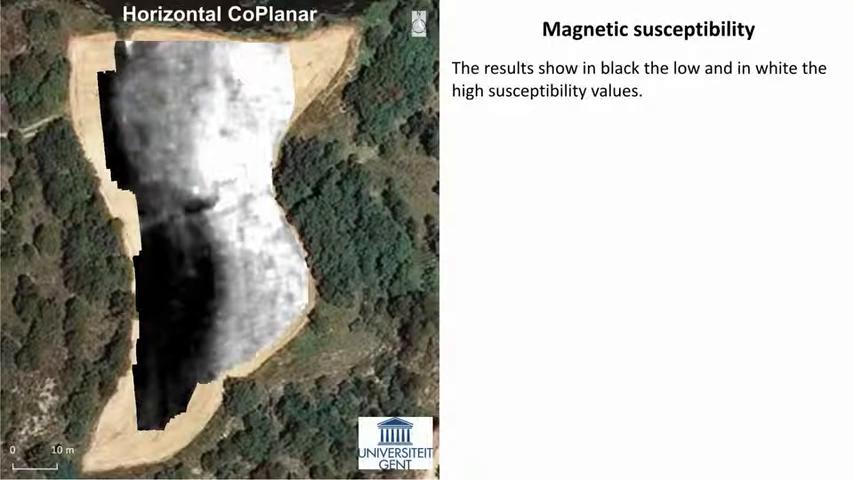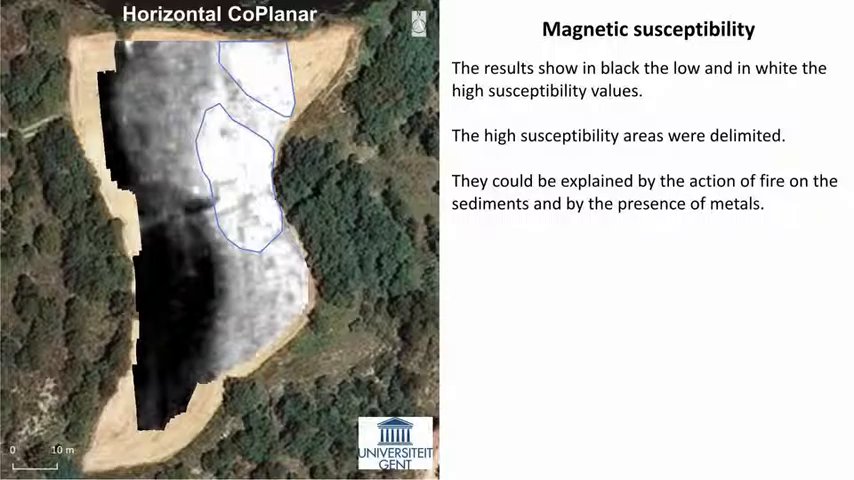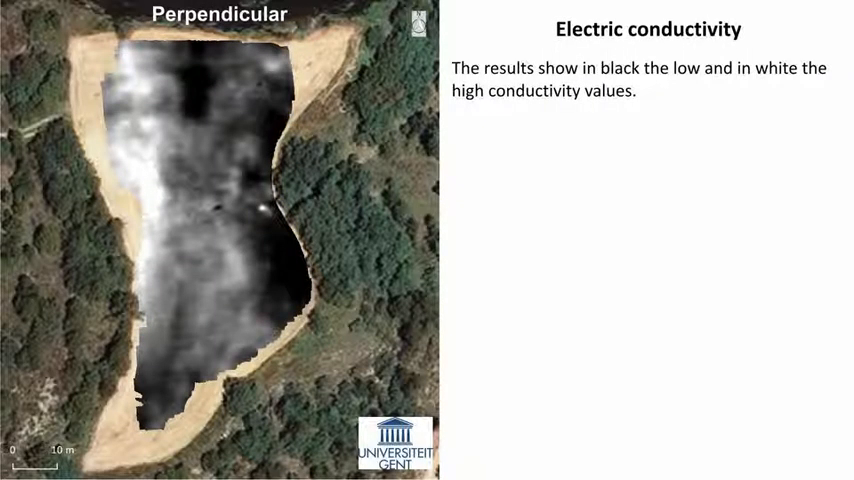The results of the magnetic susceptibility show in black the low and in white the high values. The high susceptibility areas were delimited. They could be explained by the action of fire on the sediments and by the presence of metals.